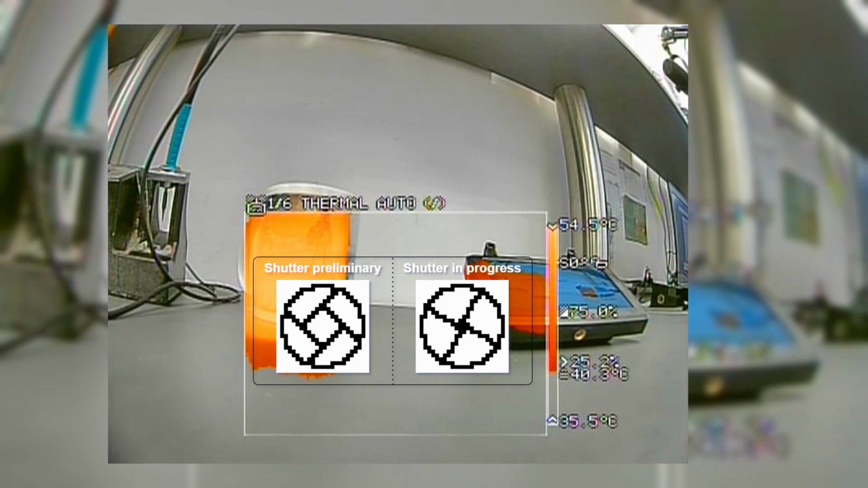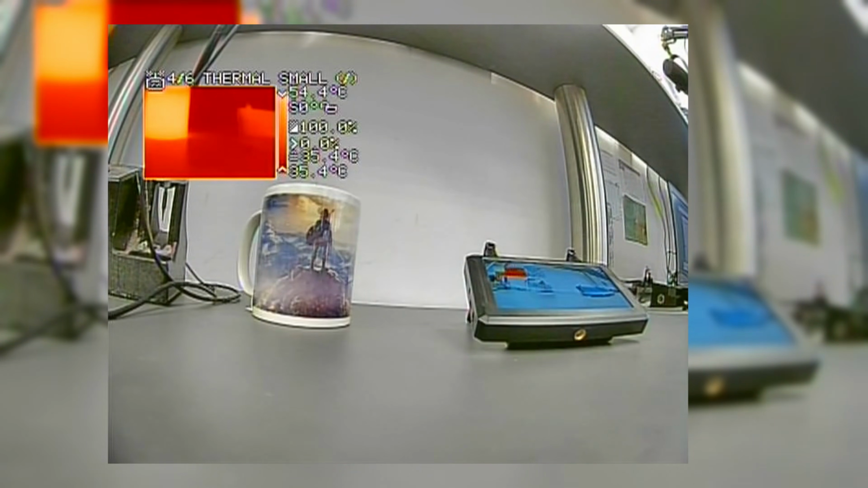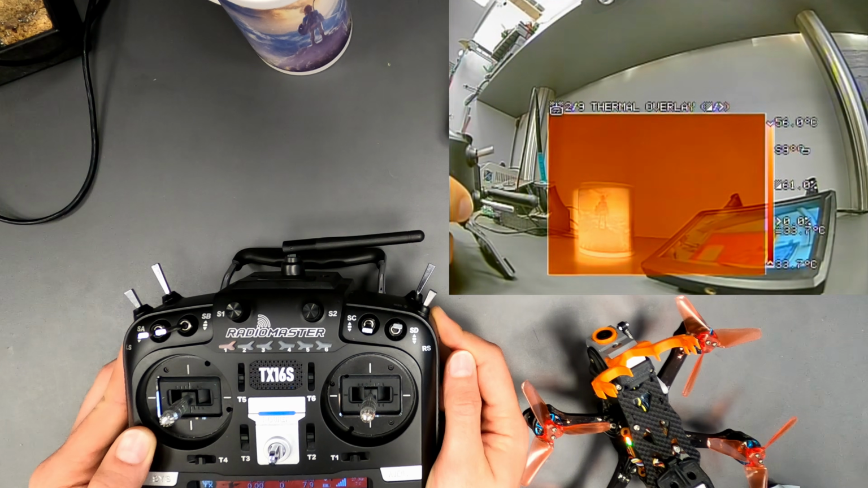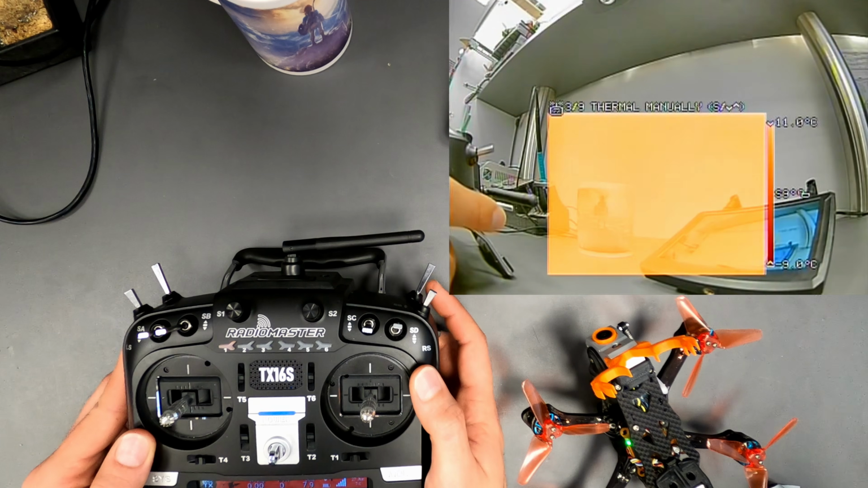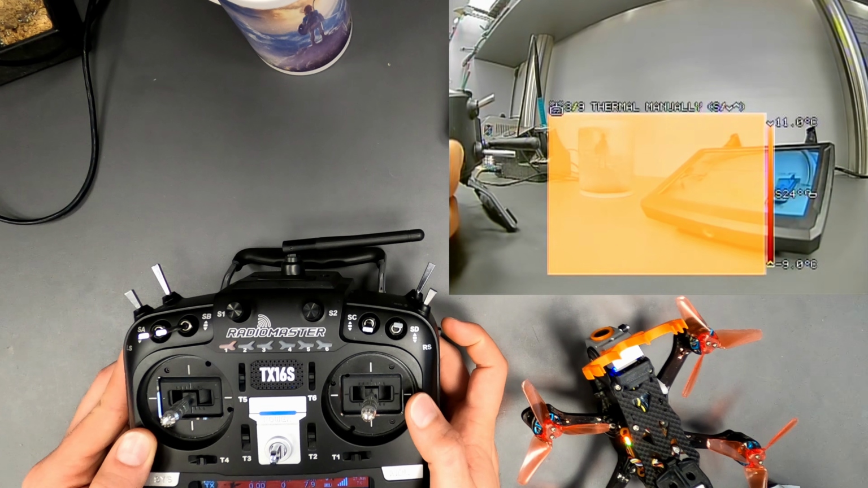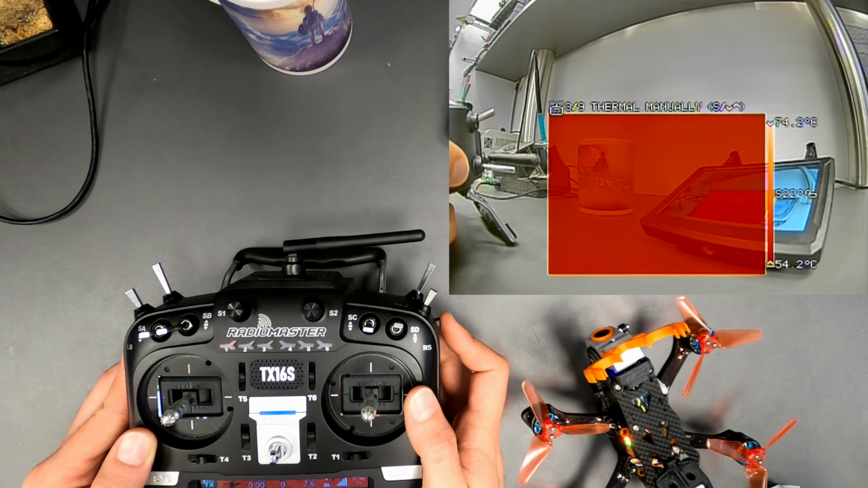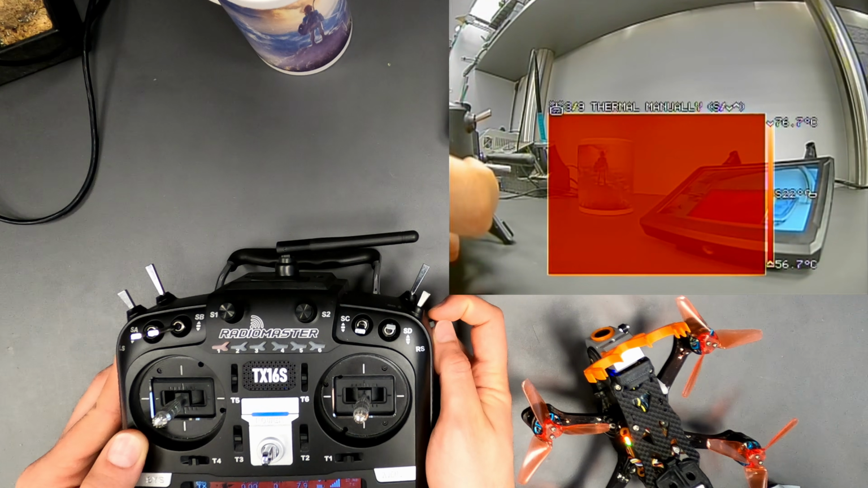The thermal sensor calibrates itself with a shutter after a while. During this time, no thermal image is available. When using the radio, the internal channels can be chosen freely. In my case, I have a toggle switch to switch between different thermal profiles and 2 potentiometers to adjust different settings. Alternatively, a keyboard can be used for inputs.